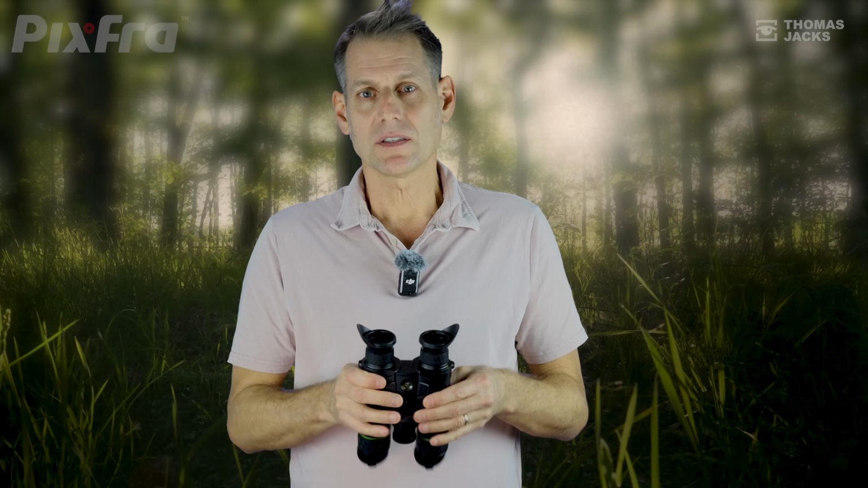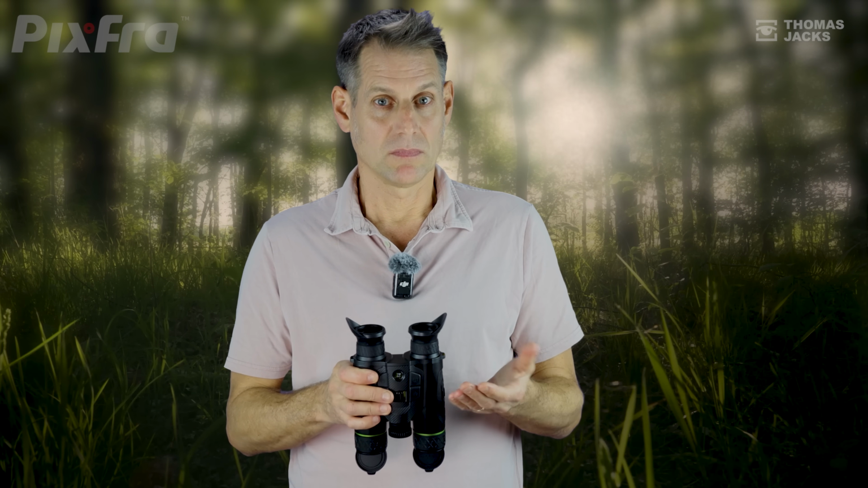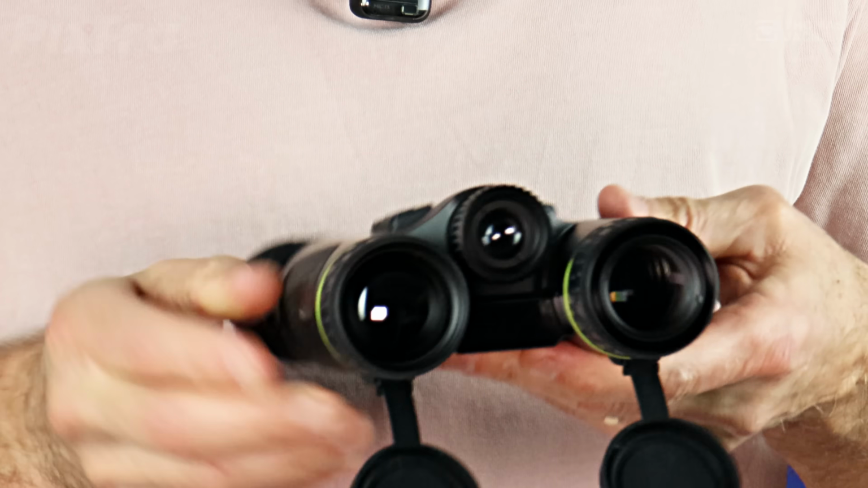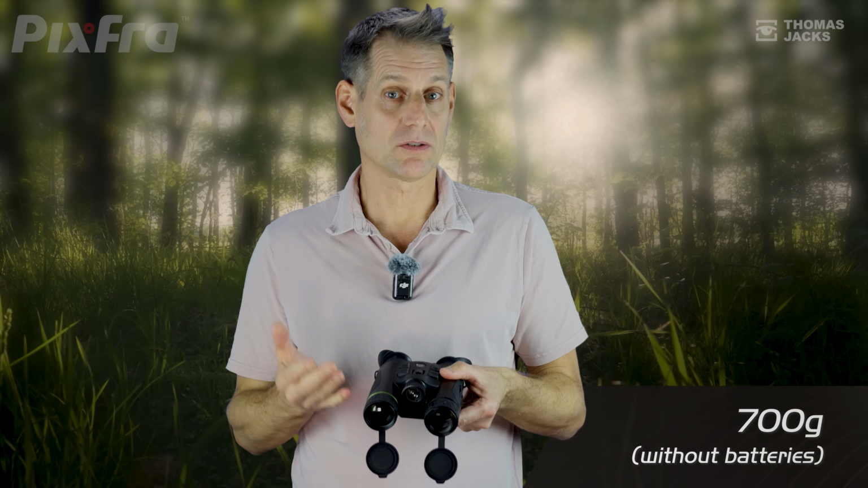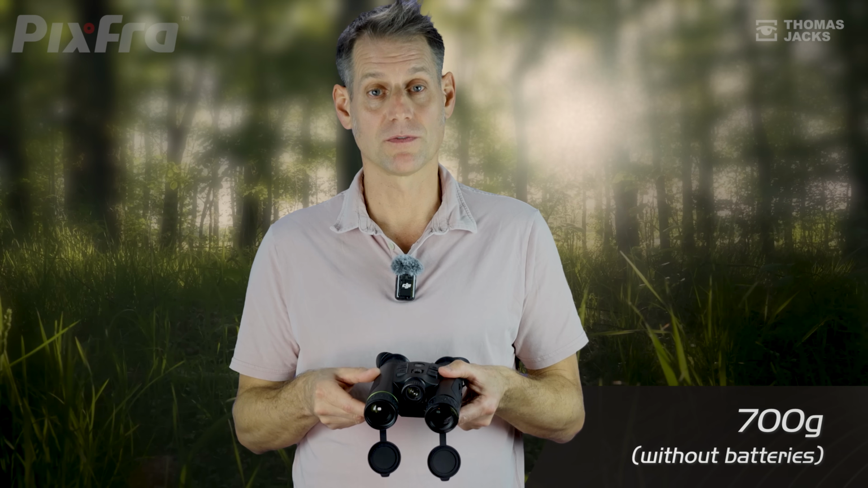And in terms of other differences versus alternative multispectral binos that you may have considered, Draco is smaller in every dimension than others that look a little similar. They're also quite a lot lighter. This D635 model is 75 grams lighter, which for some people is enough reason alone to try them for yourself.